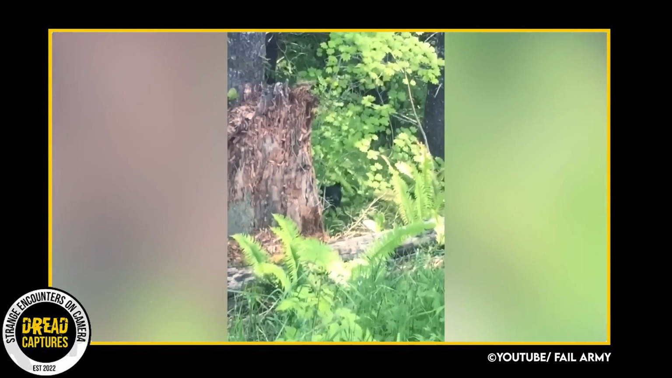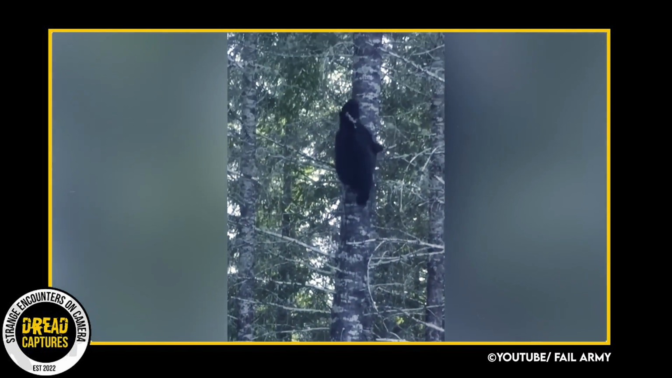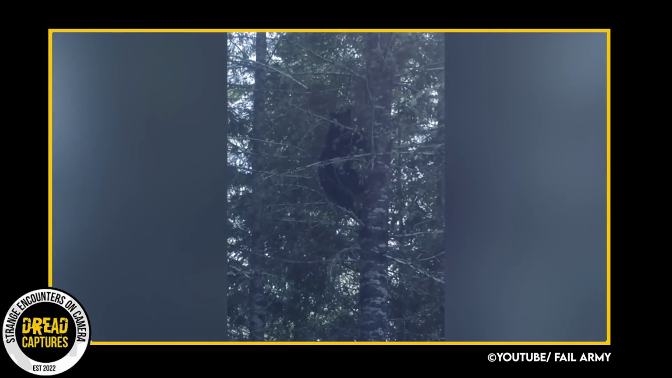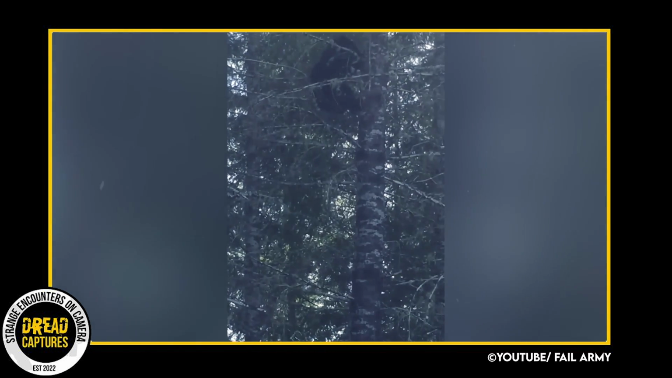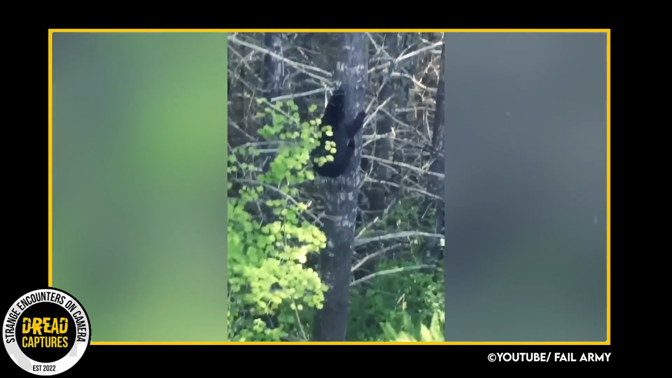This is just a really cool clip to catch on camera. At first, I thought this was just a bear cub crouched and peeking through the brush. But then when it shows itself and starts to scale this tree, it's pretty dang big. Look at how fast he goes up it.